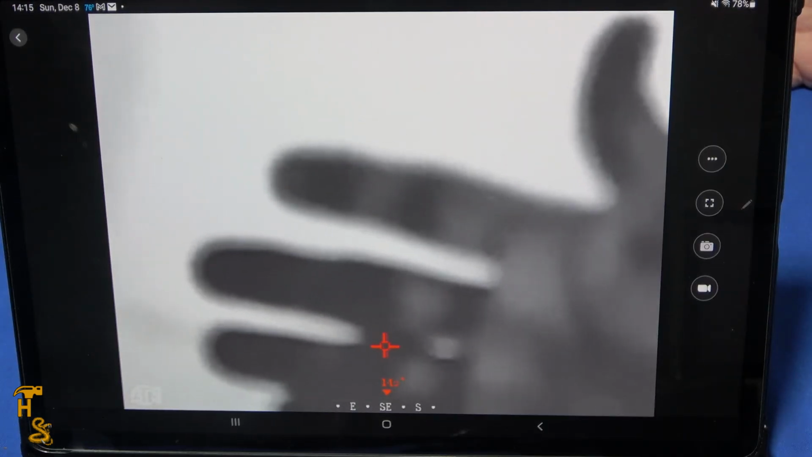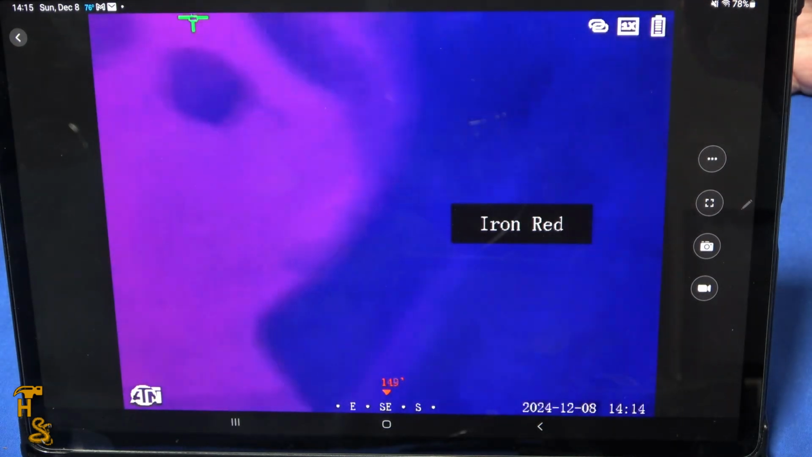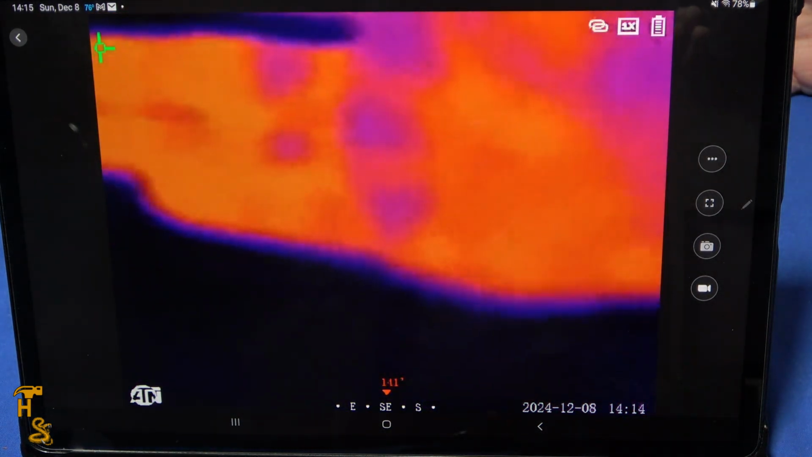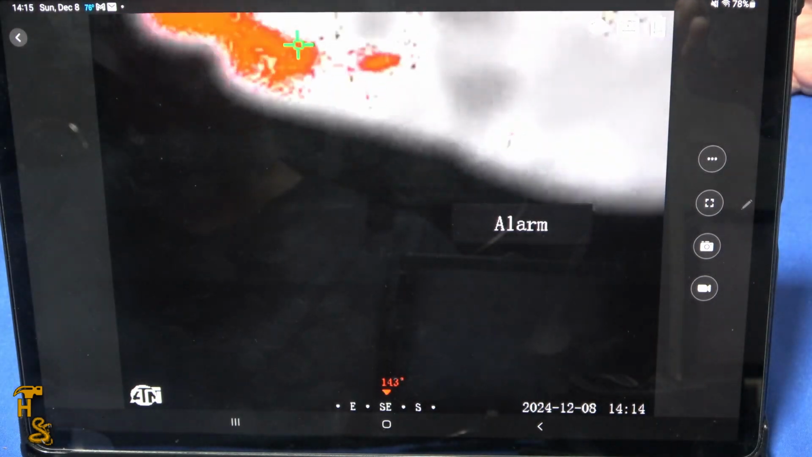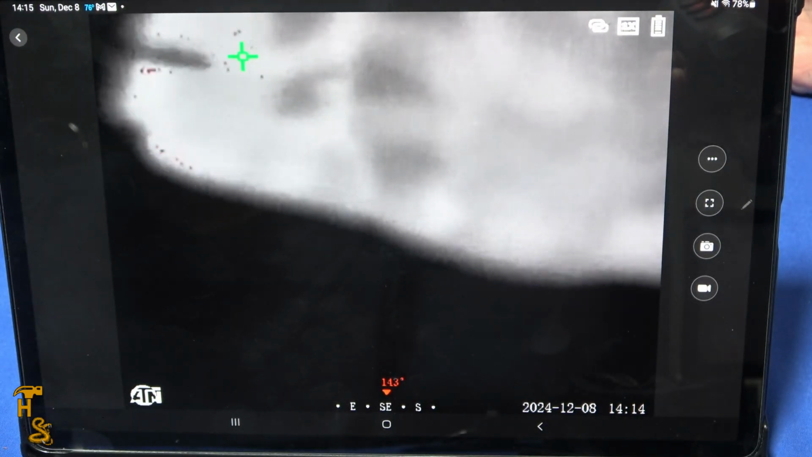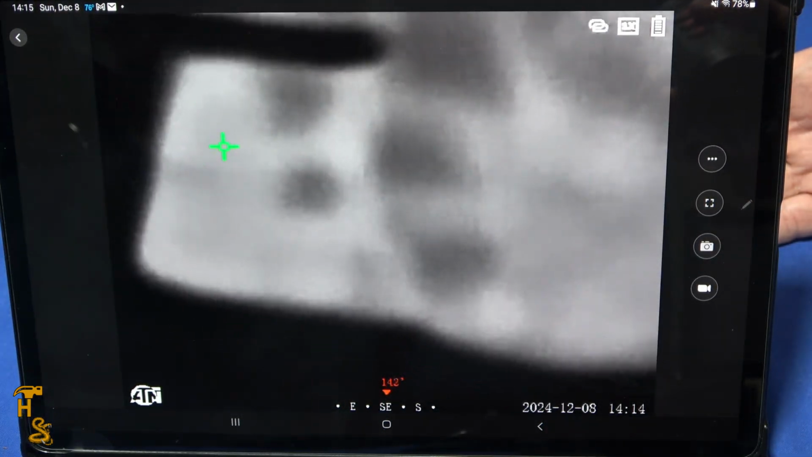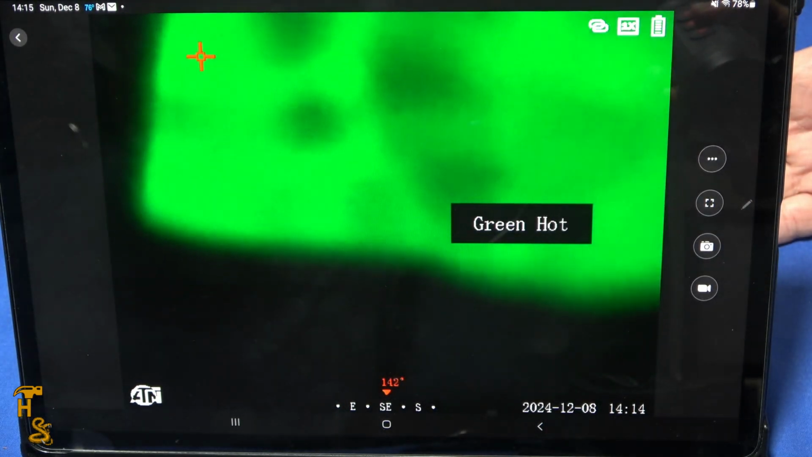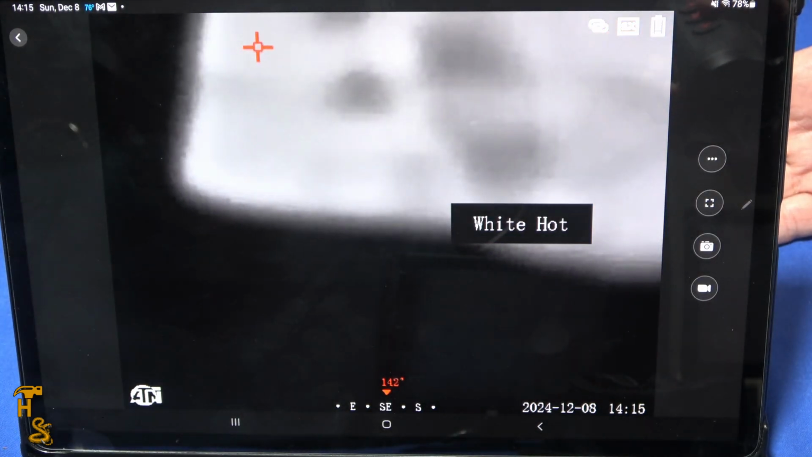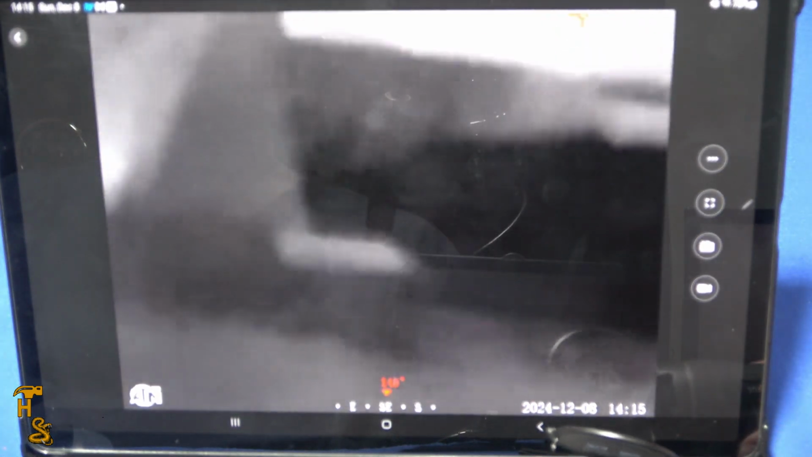Right now I have it set to black hot. So let me cycle it. This is the iron red. I'll cycle it again. This is the alarm. So what it's highlighting is things that are noticeably different than the rest of it. Sorry, if I can get my hand a little more in the field of view. Green hot, sepia, and white hot. So you actually get a pretty good view of whatever the thing is you're looking at.